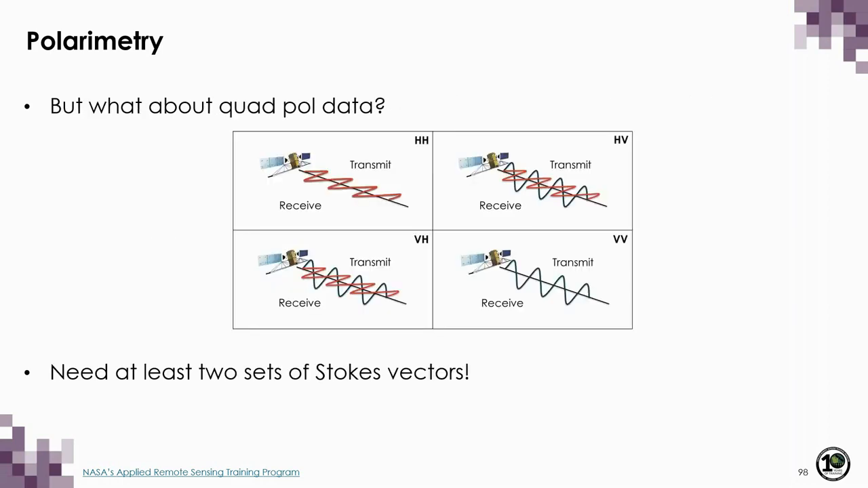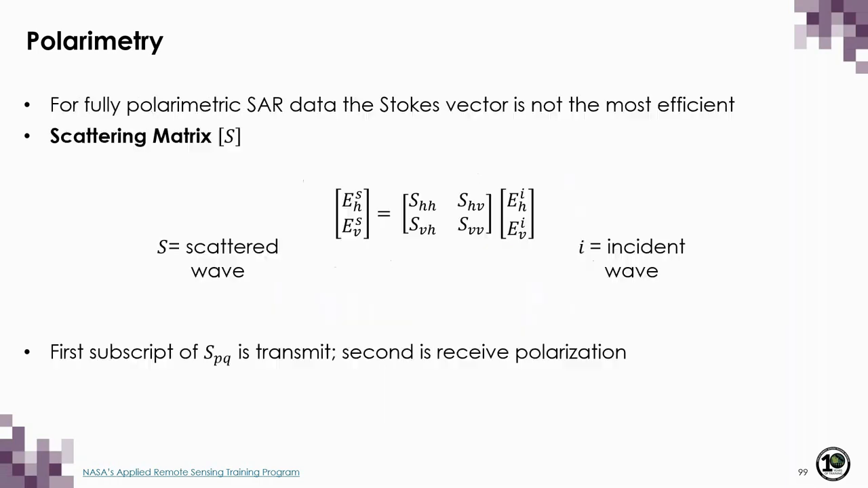But what about quad-pol data? We would need at least 2 Stokes vectors to store all of our intensity and phase information for every channel. So because you need at least 2 sets of Stokes vectors for fully polarimetric SAR data, the Stokes vector representation is not always the most efficient way to store data.